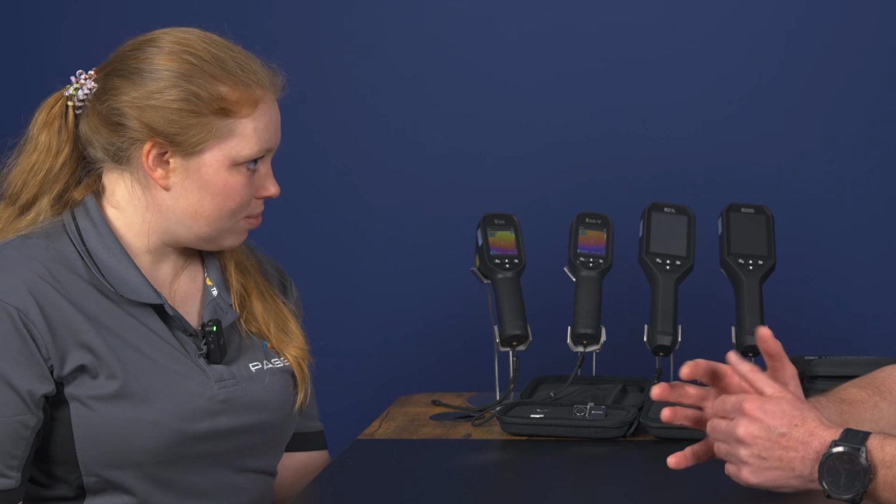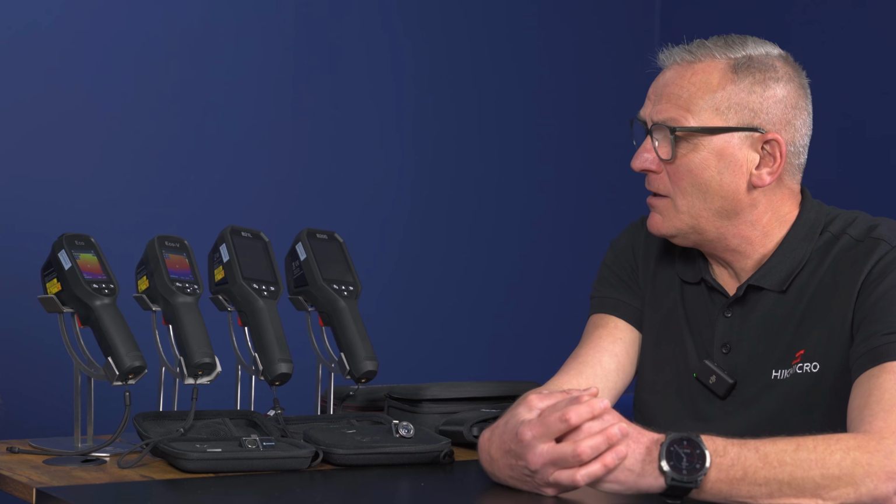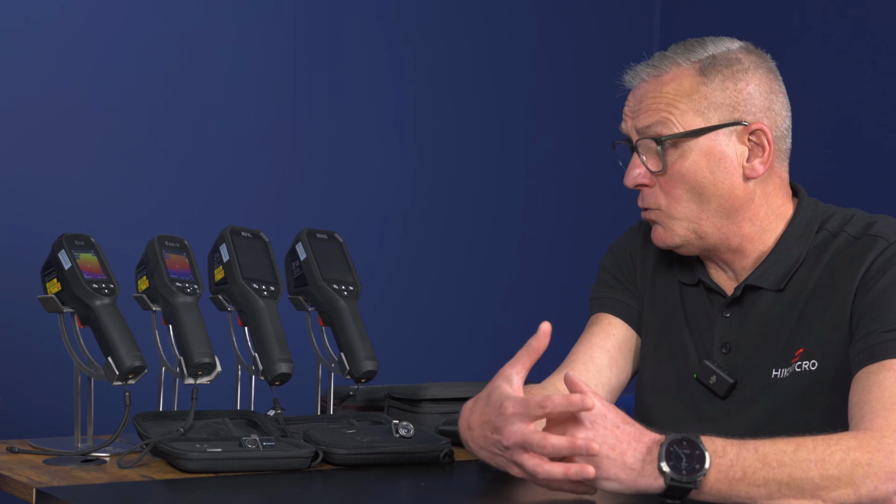So it really is areas where you're not really wanting to get your mobile phone dirty, but you just want to take that image and send that report across. So that's where I would be recommending it. It's just a quick reference tool as well.